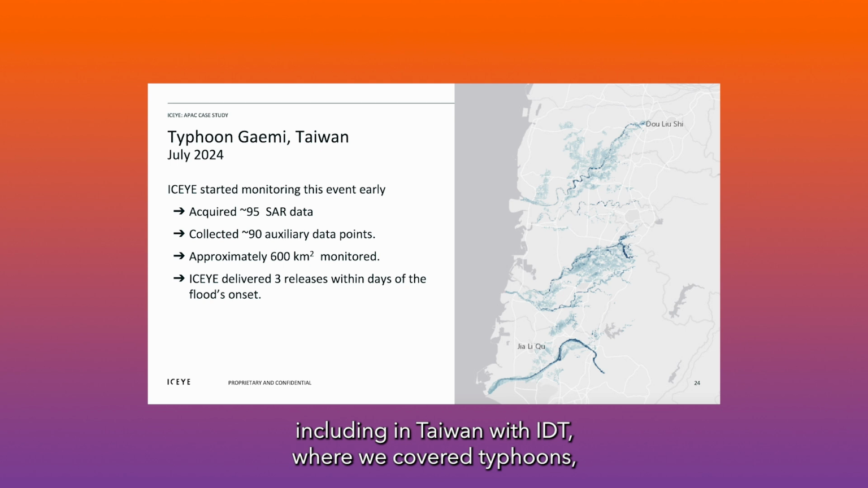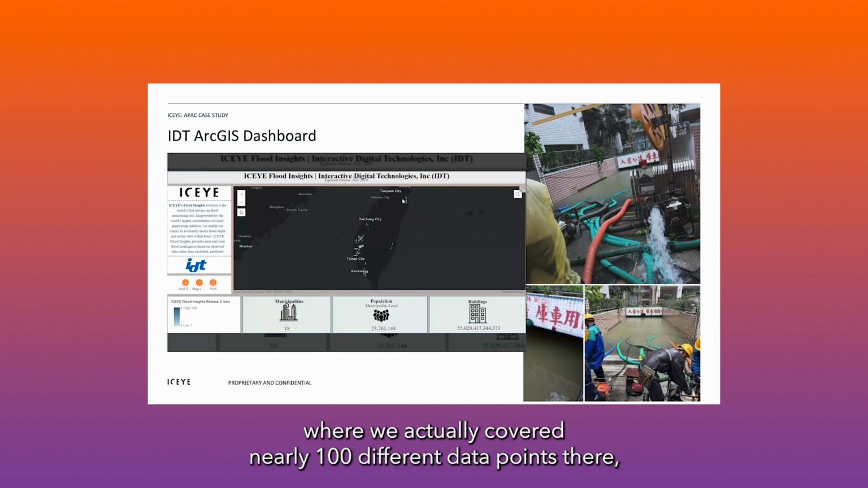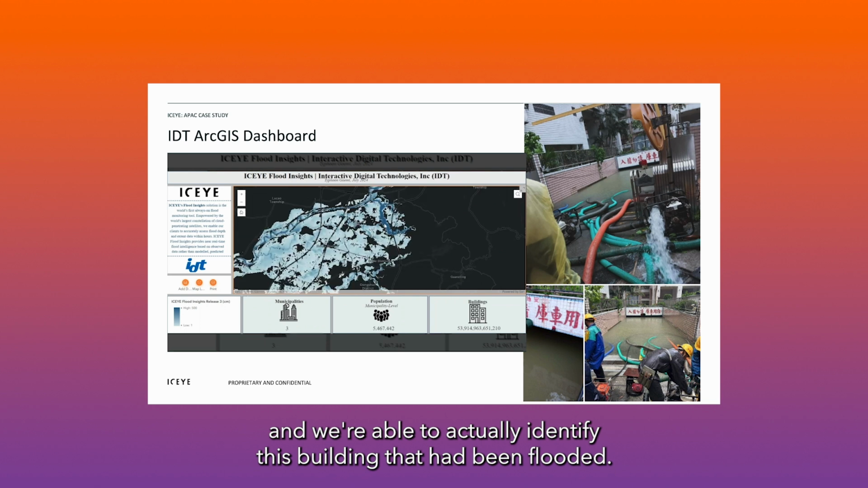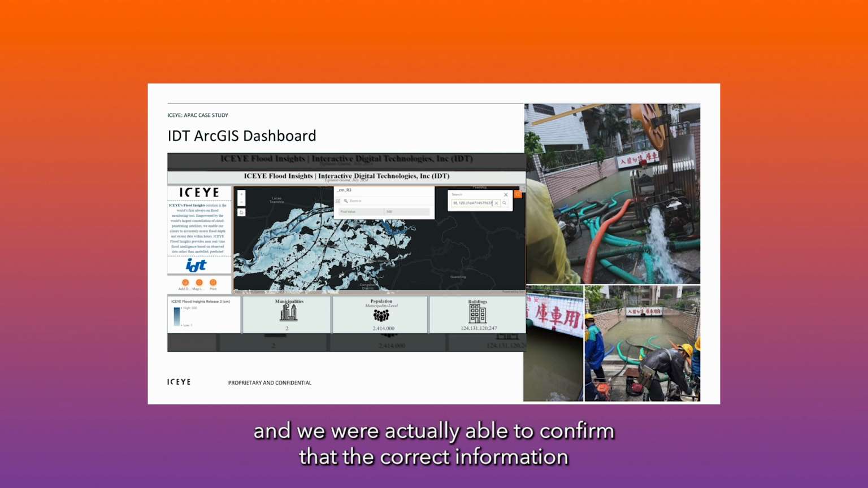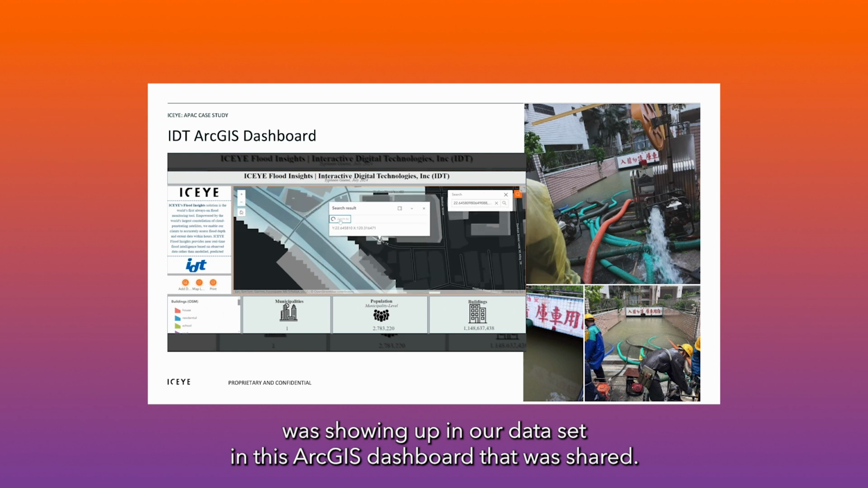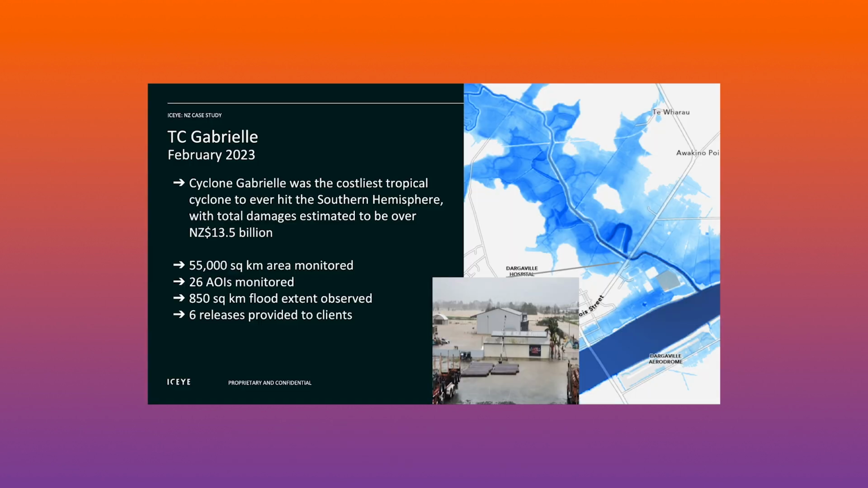covered typhoons, where we've looked at Typhoon Gaemi in July, where we actually covered nearly 100 different data points there, and we're able to actually identify this building that had been flooded, and of course all the cars in that parking lot were totaled. And we were actually able to confirm that the correct information was showing up in our data set in this ArcGIS dashboard that was shared.